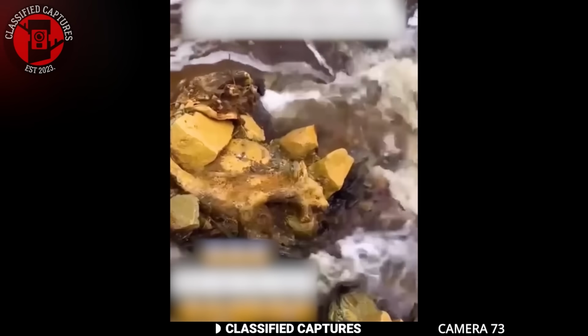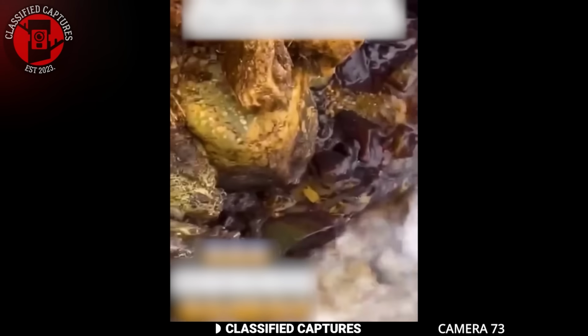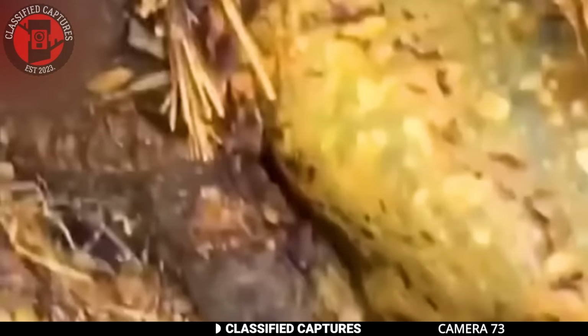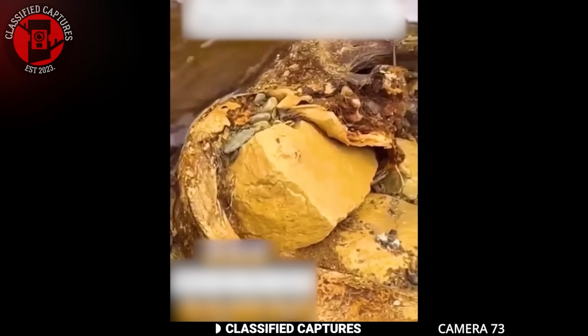At a river, a peculiar discovery was made. A cat seemingly turned into stone. The creature appeared petrified, its form transformed over time into a rigid, rock-like statue. The sight sparked various reactions and speculations.